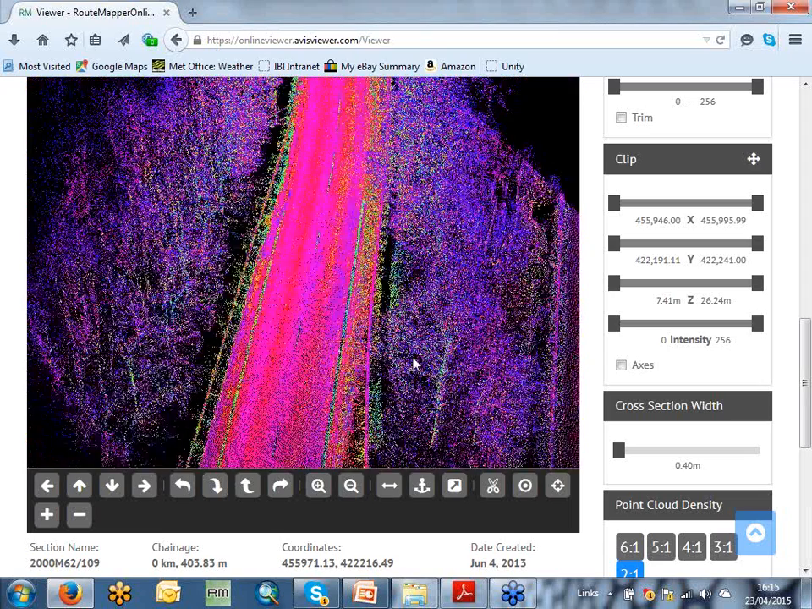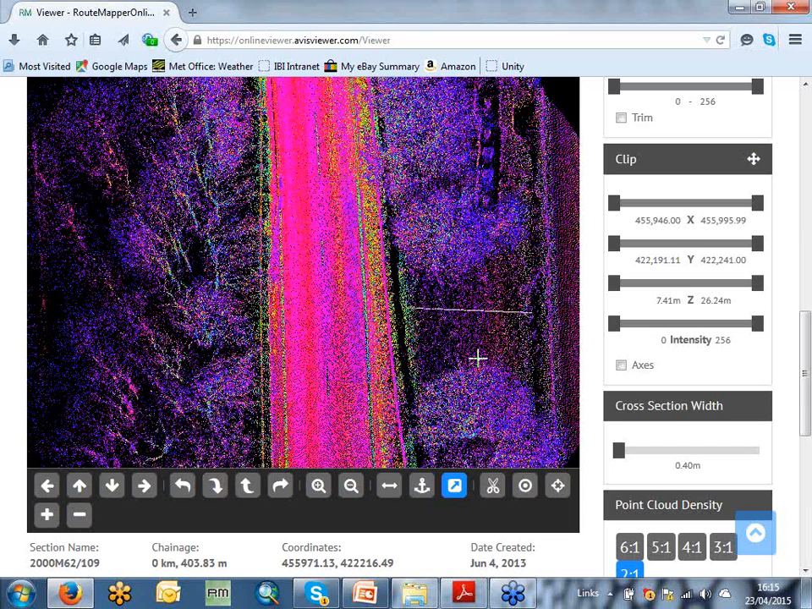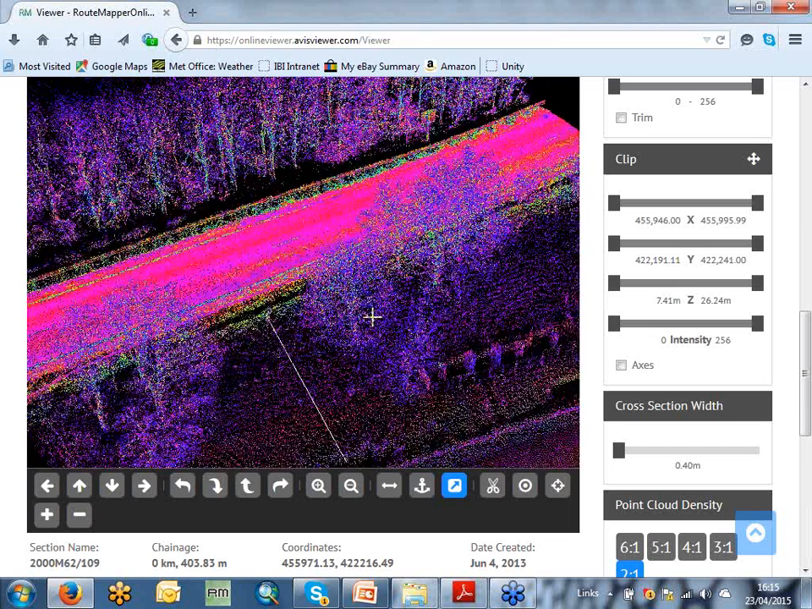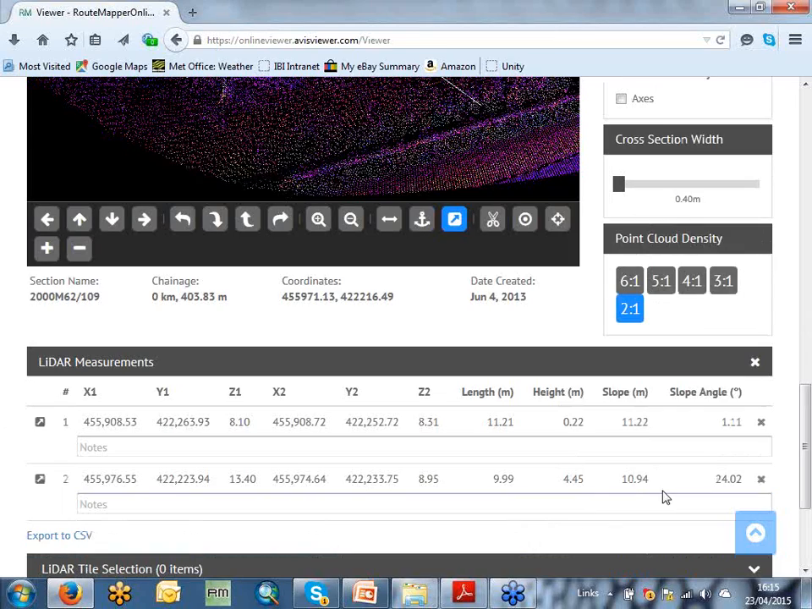So firstly, I'm just going to do one more geometric measurement. So here we're going to look at slope. So I've clicked approximately the top of the slope and the bottom of the slope. You can see here. And down here we have our slope information. So we have a height between the top of the embankment and the bottom, 4.5 meters, slope length of nearly 11, and a slope angle of 24 degrees.